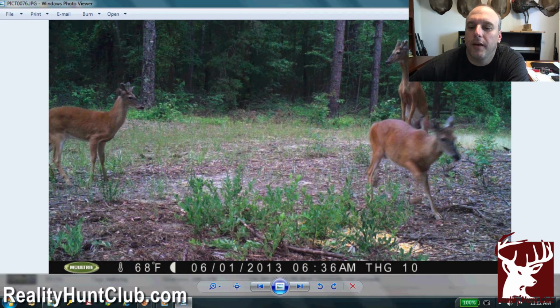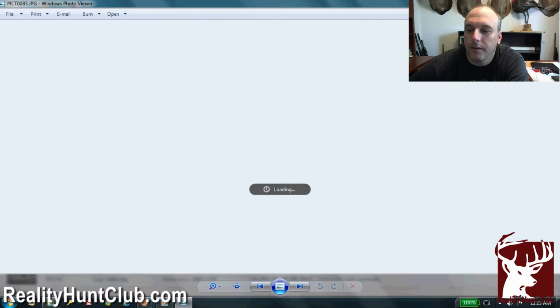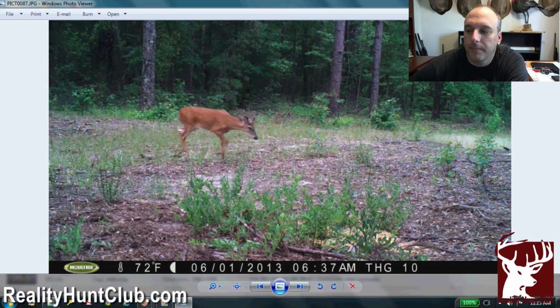These pictures were pretty amazing because of the posturing over the corn. You see the buck in the background on his hind quarters. I thought that was pretty cool. See, he's got his ears back. They're already starting to show a little. They're posturing around that corn, and I think that's pretty interesting.